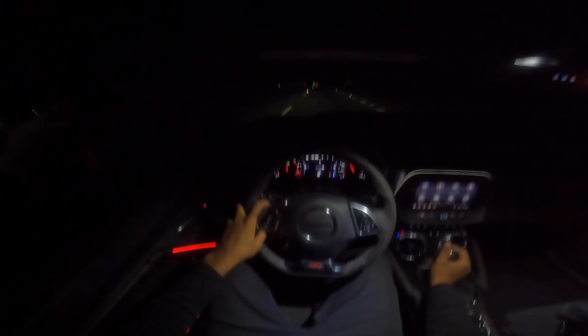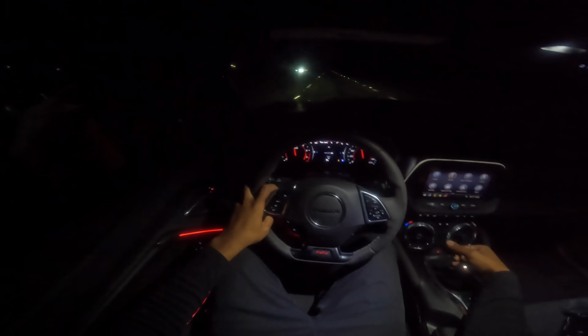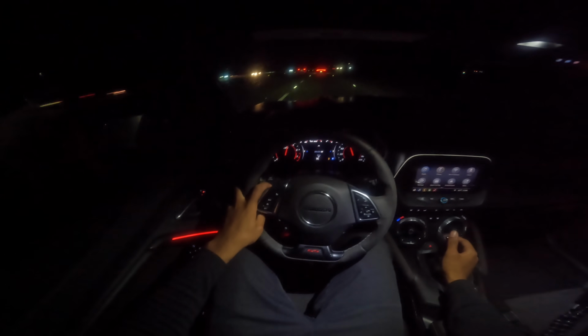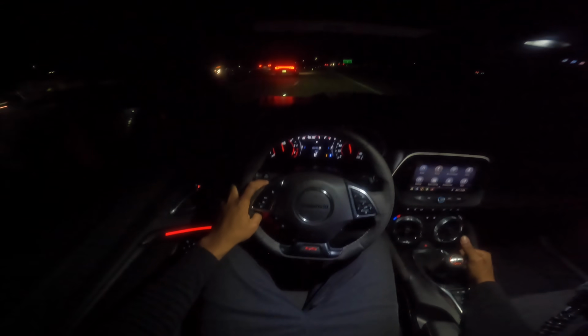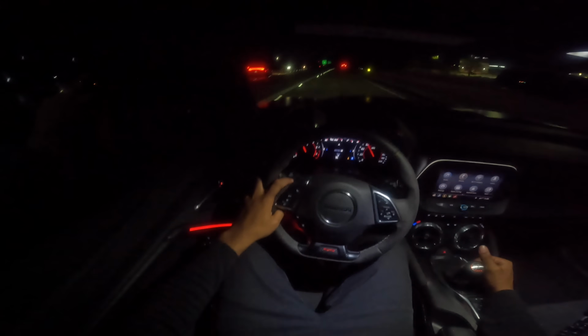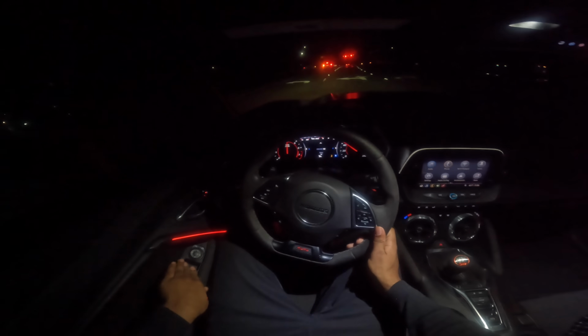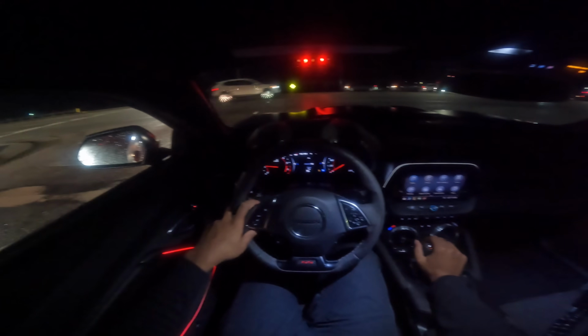That's the scary part about these cars, especially in the rain. Oh, we just missed the tunnel. I'm telling y'all, this car is crazy, especially in person.